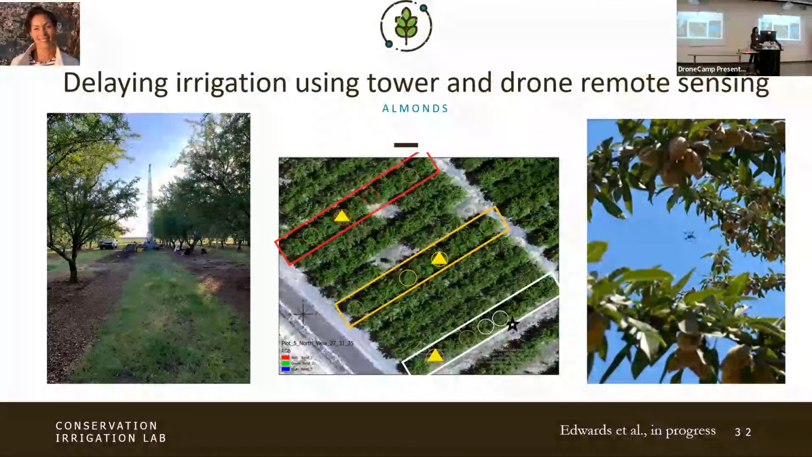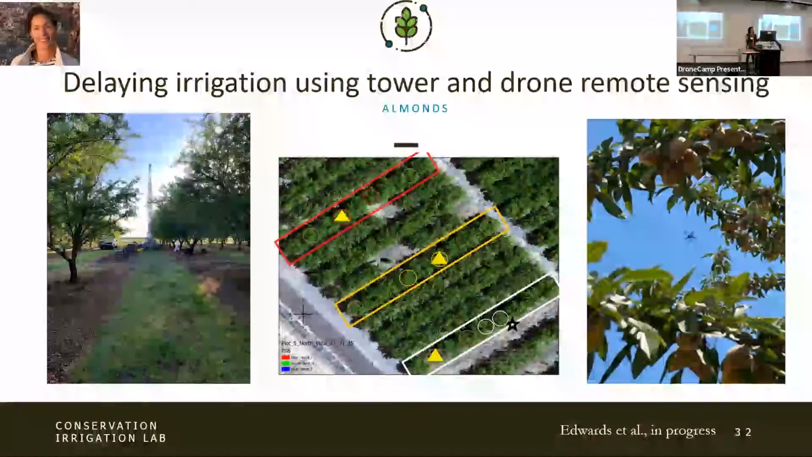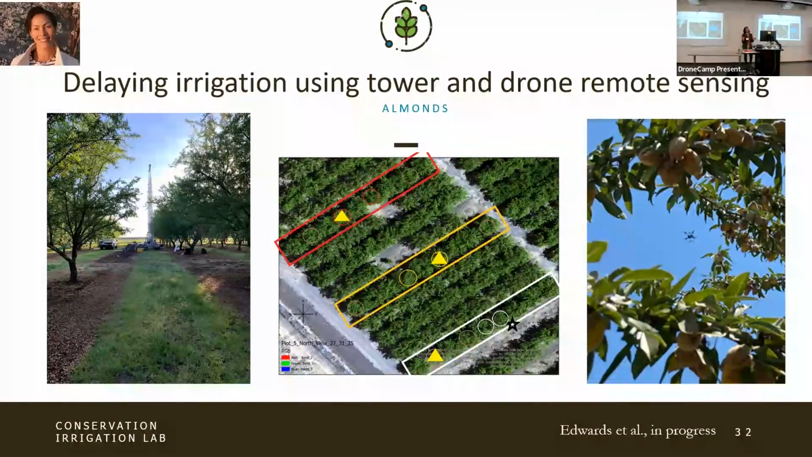Another way that we're using drones, and this imagery is actually RGB imagery from a different drone, but still useful, and we're still flying thermal here, is we are trying to understand how long you can wait before you turn on the irrigation on an almond orchard in the spring. Because many folks just do it when their grandparents did it and nothing has changed. But there's water that can be saved, and actually healthier almonds, because you want to make sure that the almond roots have enough oxygen to expand.